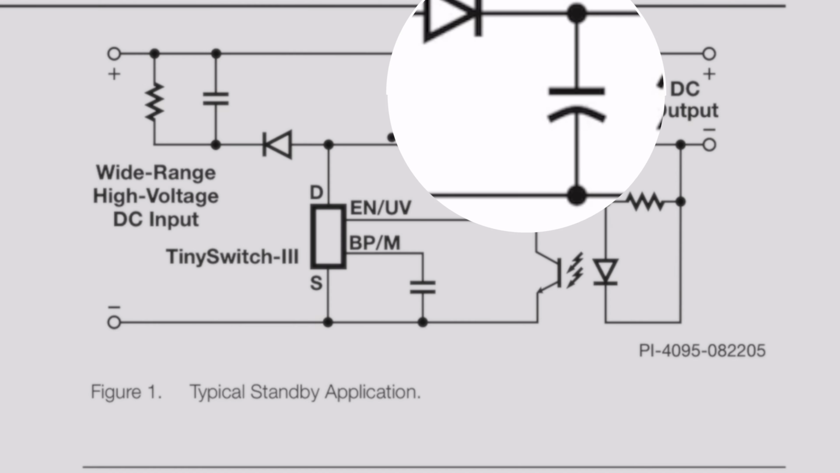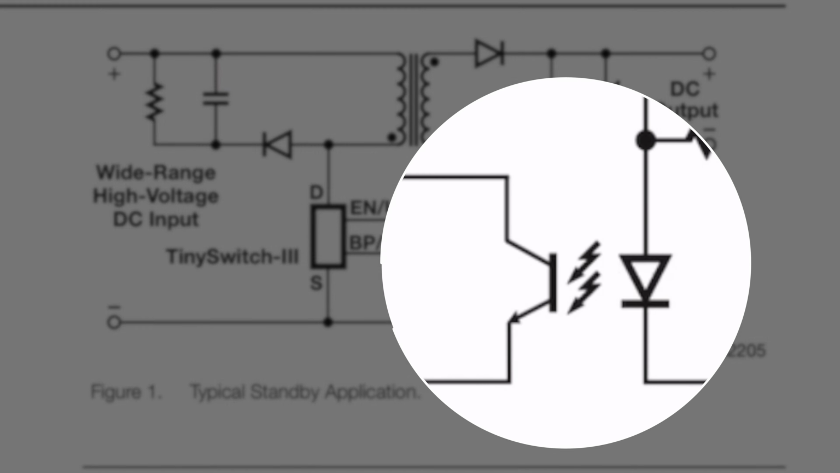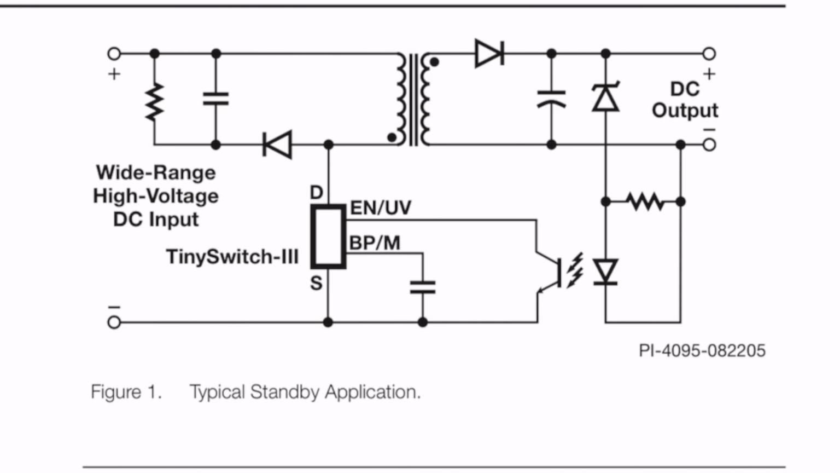And then we have this little network over there that's tied to an optocoupler, and that's going to charge up, and that's how you're going to get your voltage feedback and your regulation, and also your isolation. So that optocoupler is galvanic isolation, right? You don't get any DC current flow from secondary side to primary side.